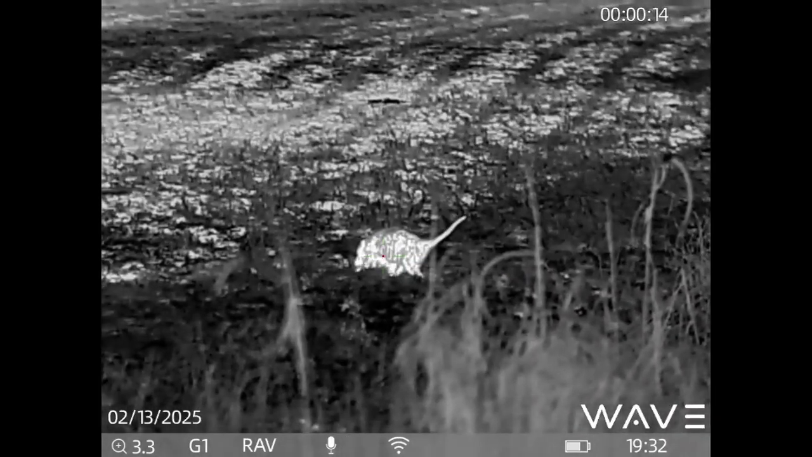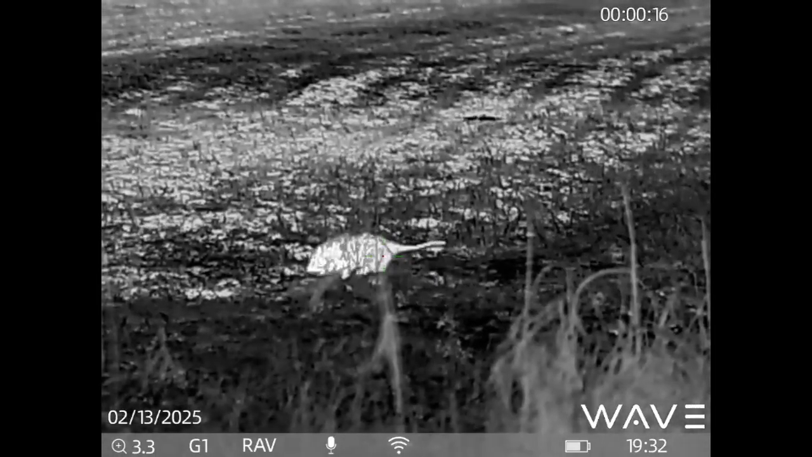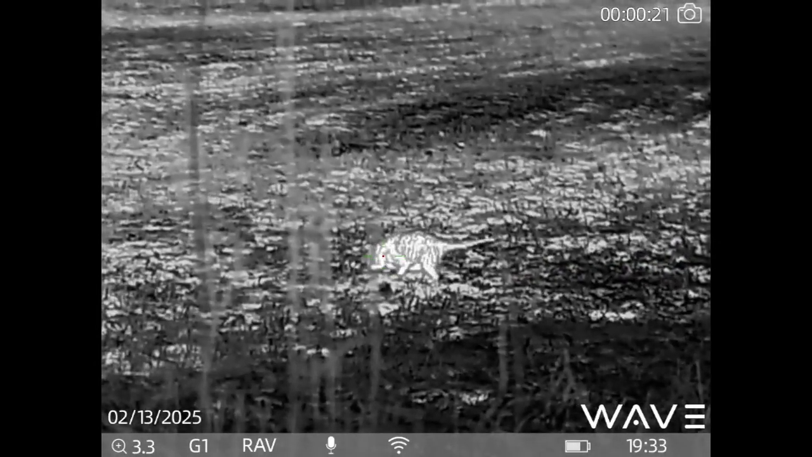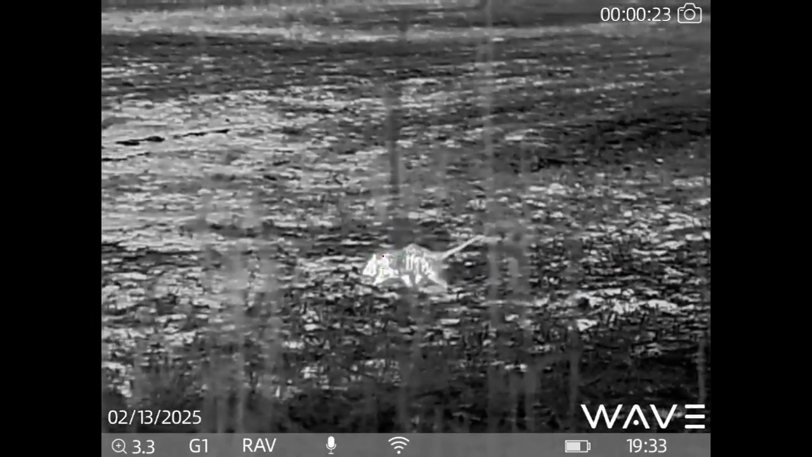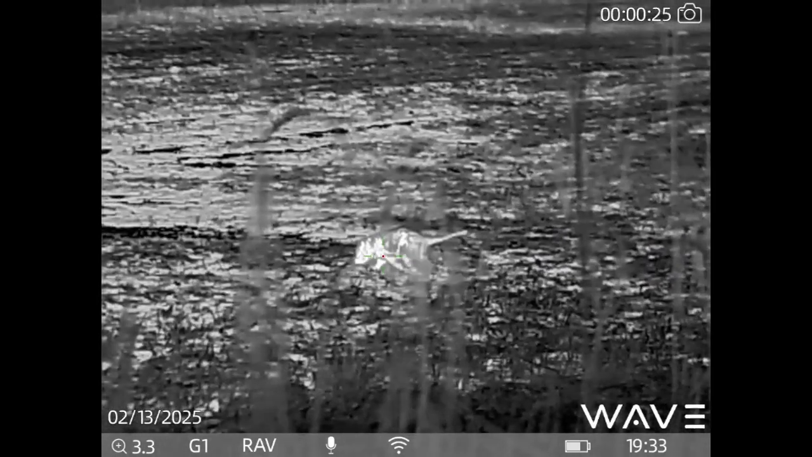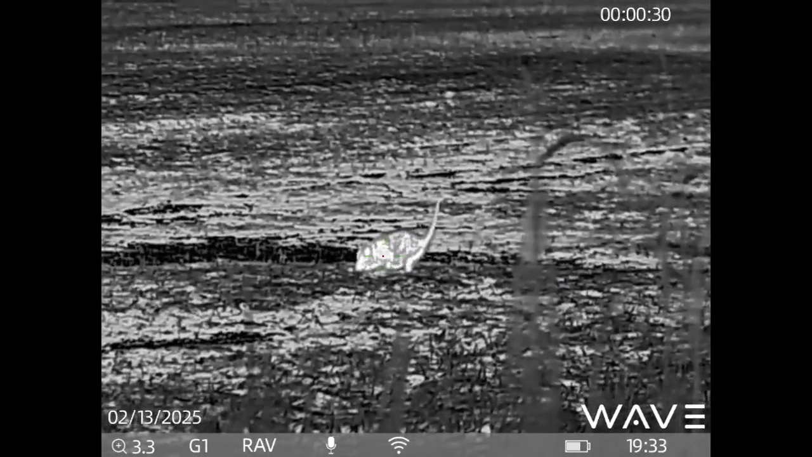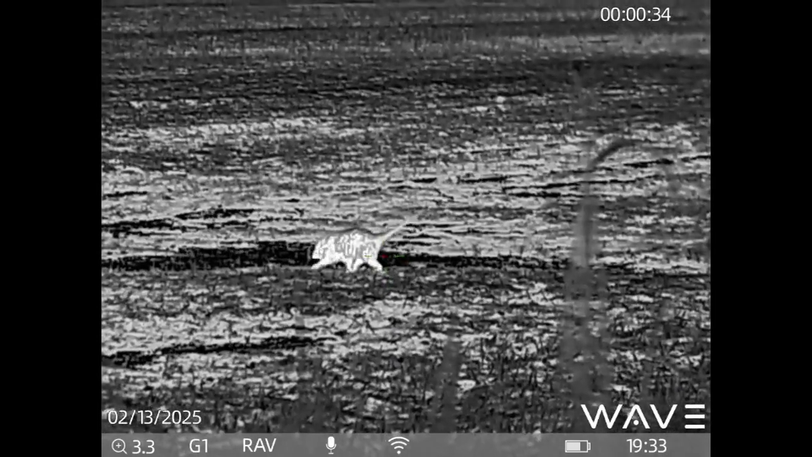This is a possum at relatively close range, I'd say within 30 yards. Now this device has a startup time of 7 seconds from a cold start, and then you can have a standby mode that gives you 2 different options. It also has auto shutdown feature that has an option of 30, 60, or 90 minutes.